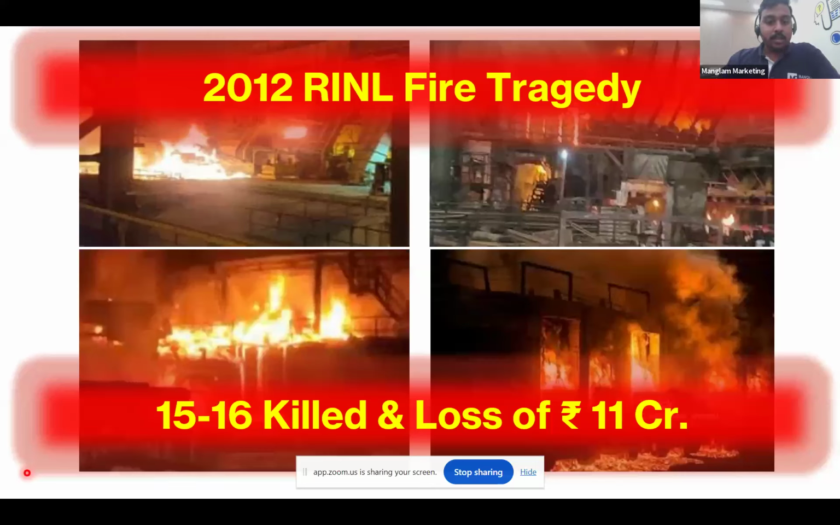This slide highlights the tragedy of 2012 that occurred in Vizag Steel SMS. As we see, 15 to 16 people lost their lives and the plant incurred a loss of 11 crore Indian rupees. Incidents like this remind us why proactive fire safety is important and critical.